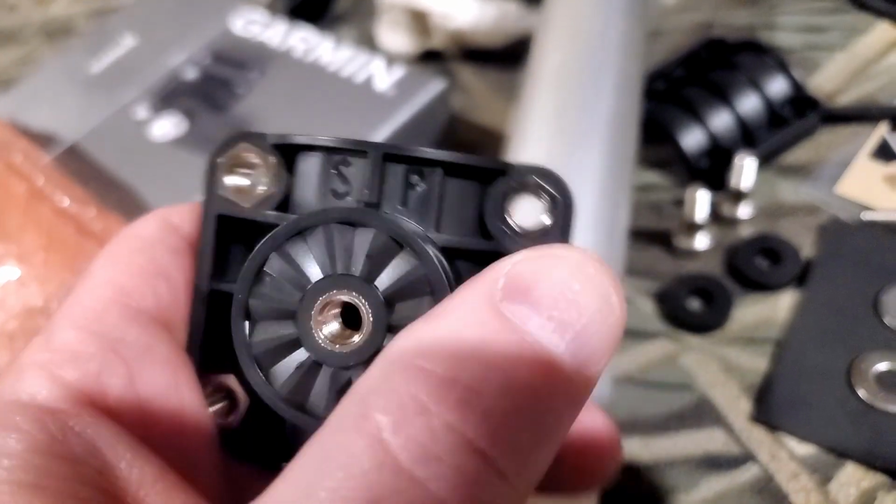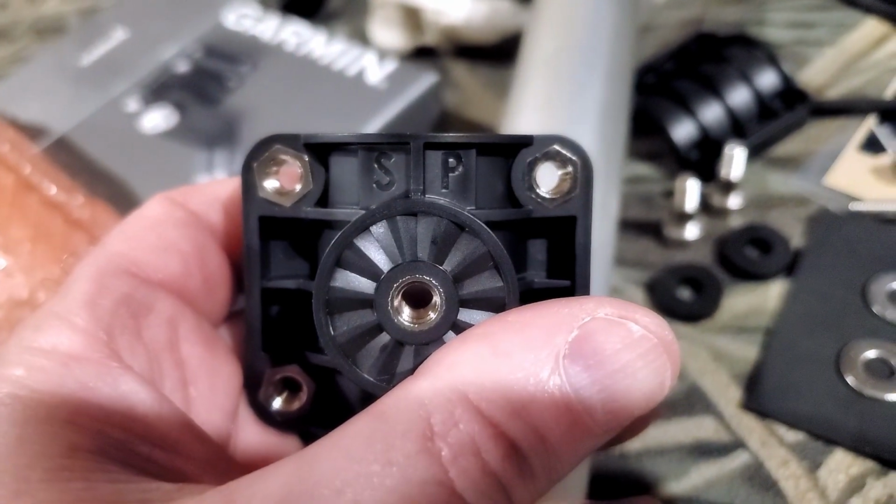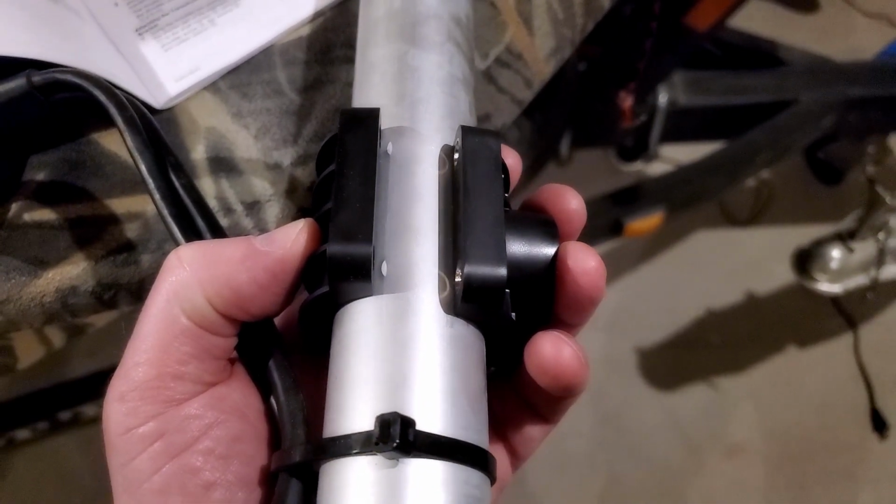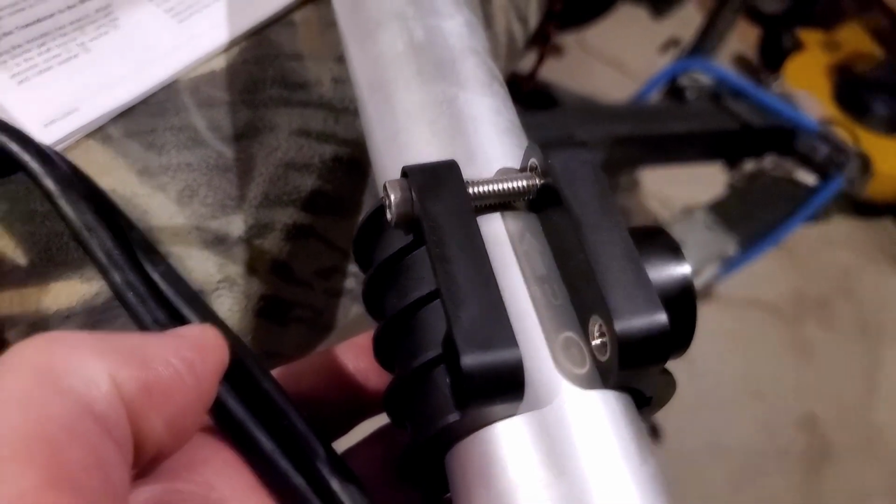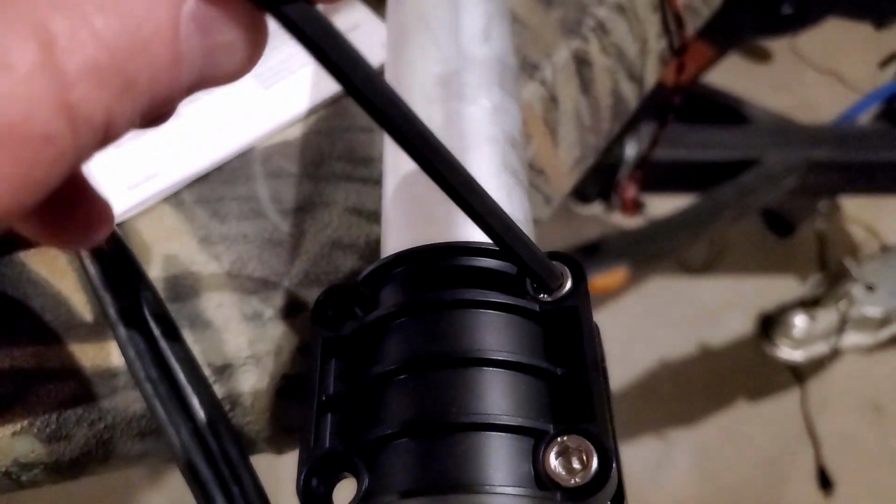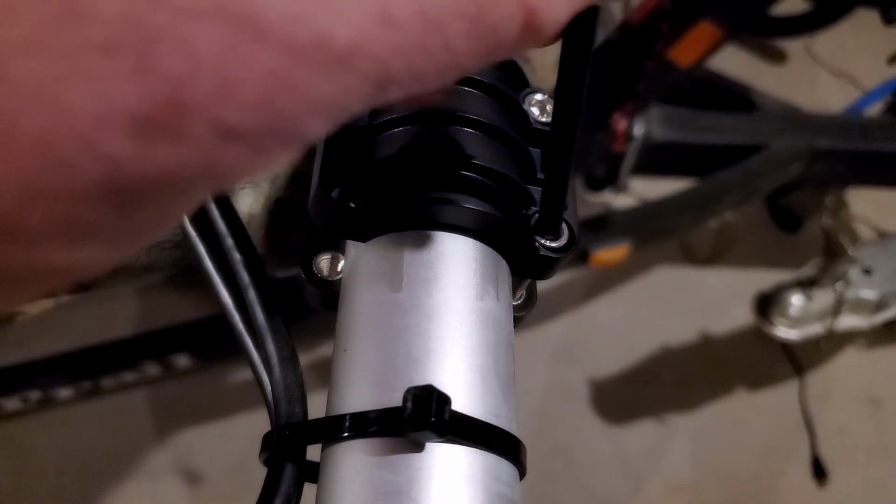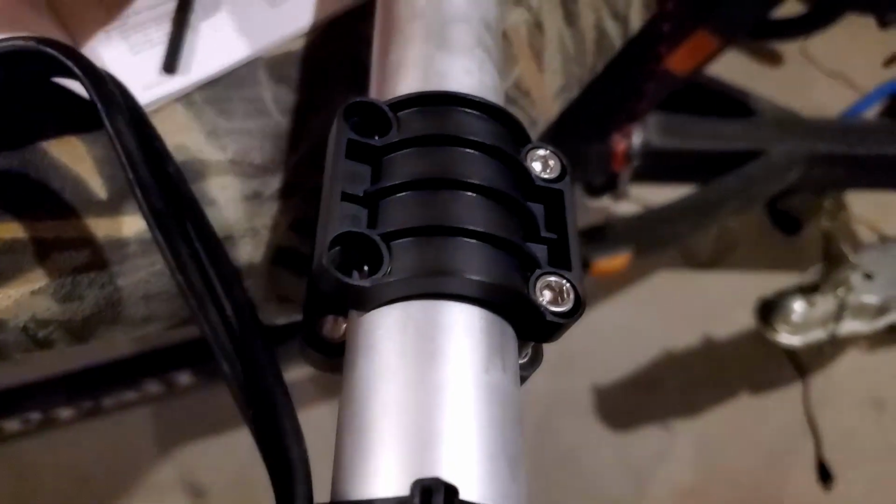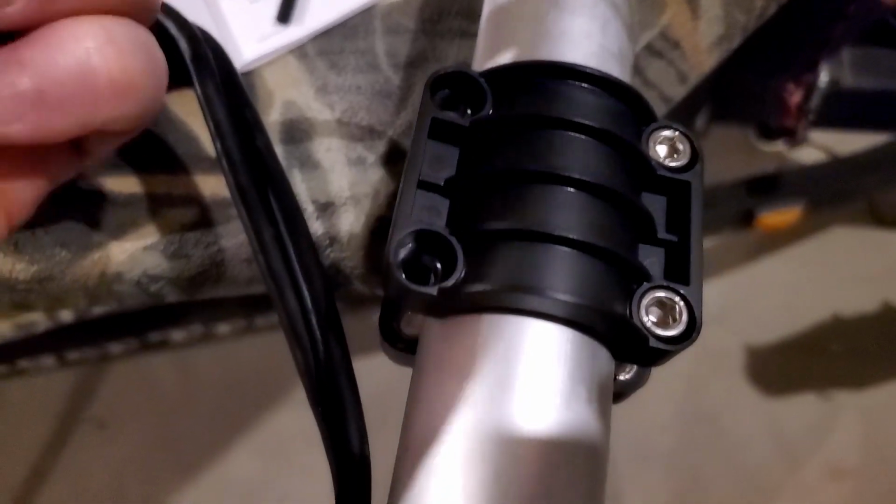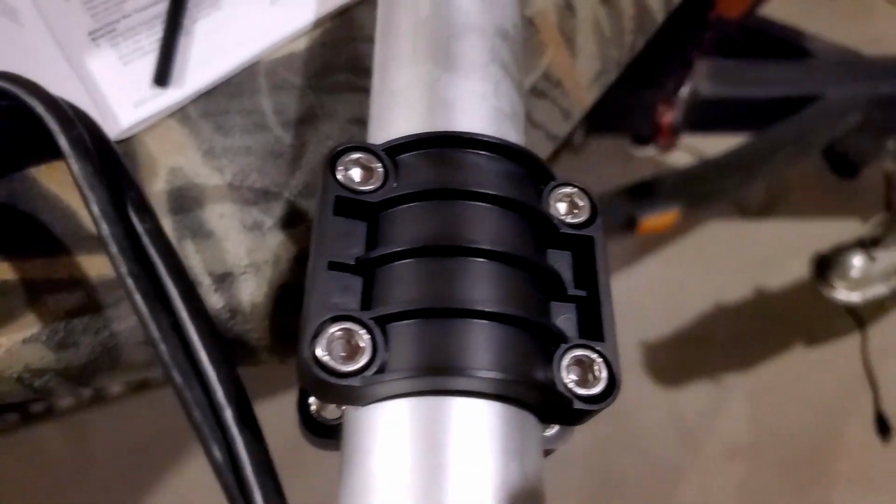All your bolts. As you can see, it's got an SP and it's got arrows pointing up. So you'll want to use it in a way that the arrows are pointing up, and then it'll just wrap around the pole or your trolling motor. I like it fixed, but you can put it on the trolling motor. And you just want to go ahead and insert your bolts, and then just very, very lightly tighten these in just to get it to hold. And then that'll hold it in place until you can put the other bolts in. And just go ahead and insert the other two bolts and get the thread started.